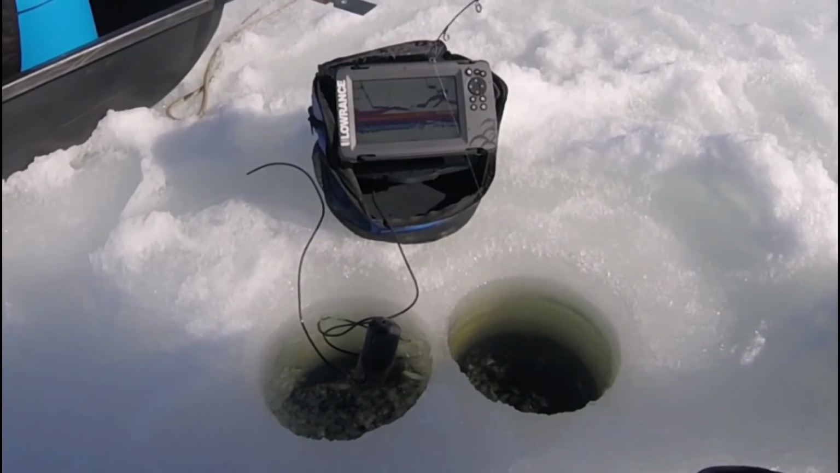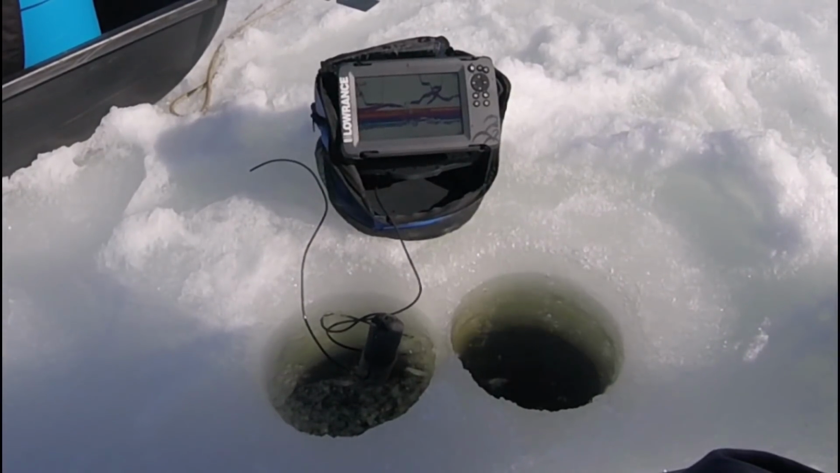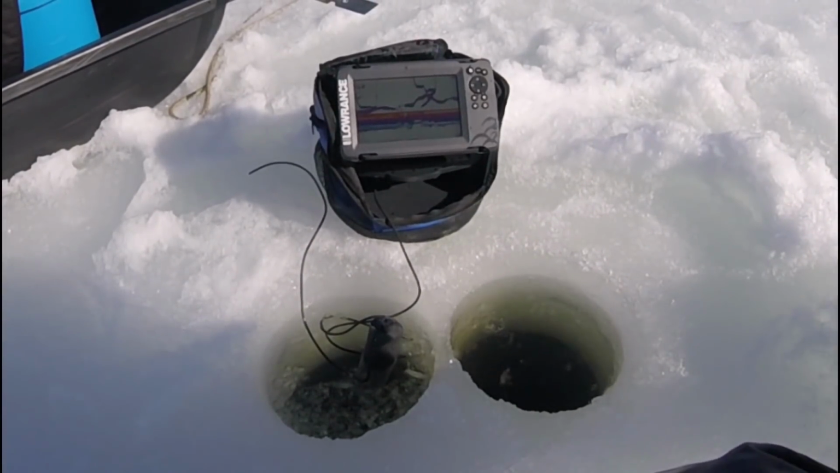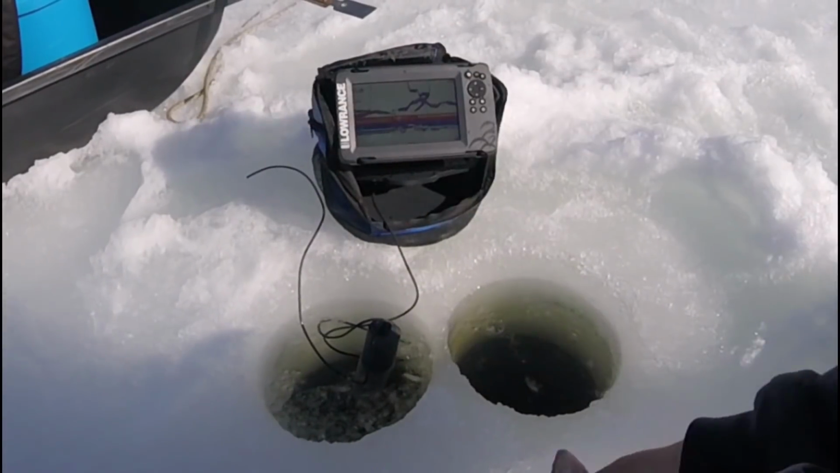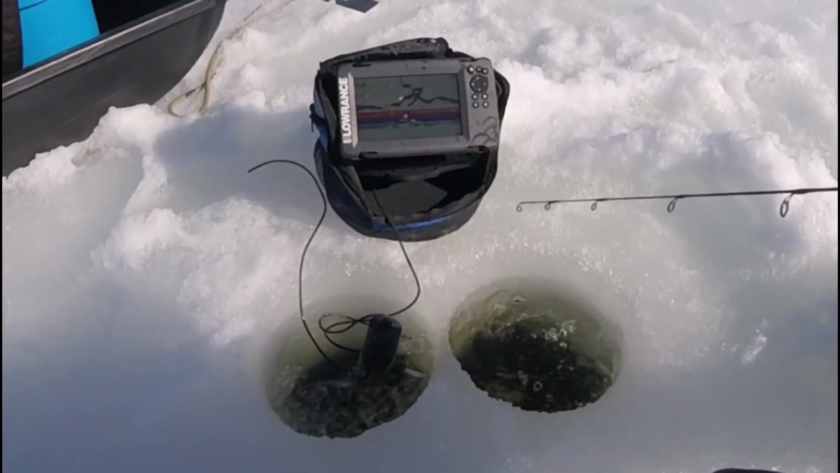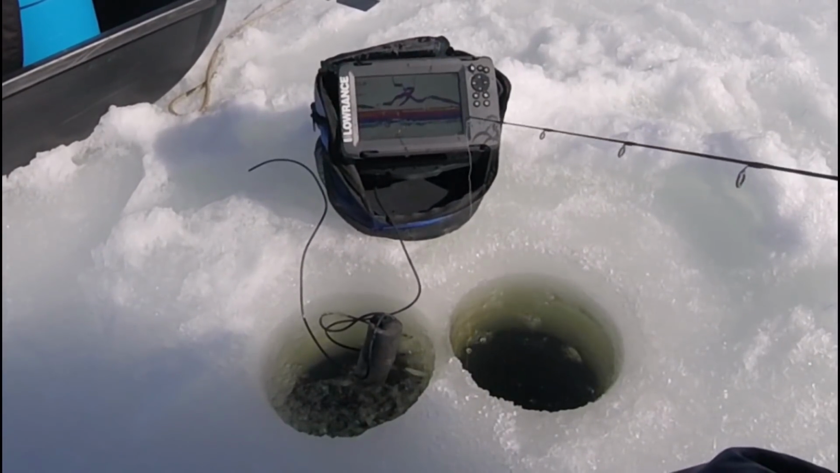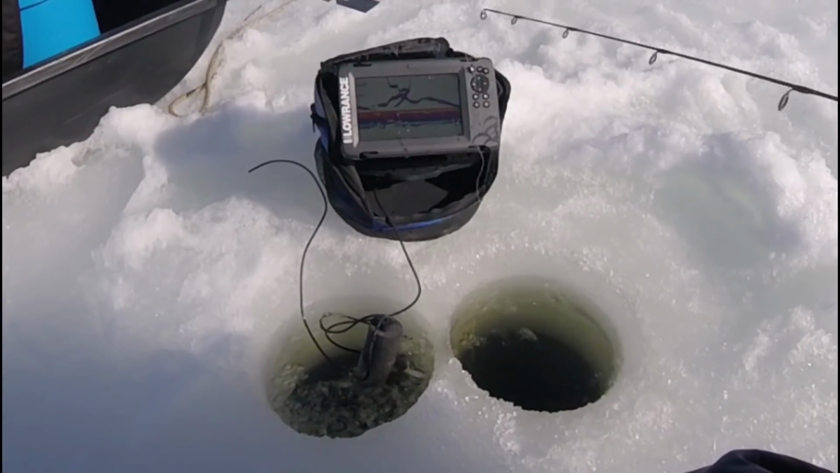This is some serious video game fishing right now. Yellow, big fat yellow. Look at how fat that yellow is. The other one's still trying to eat, but these little guys keep beating them to it.